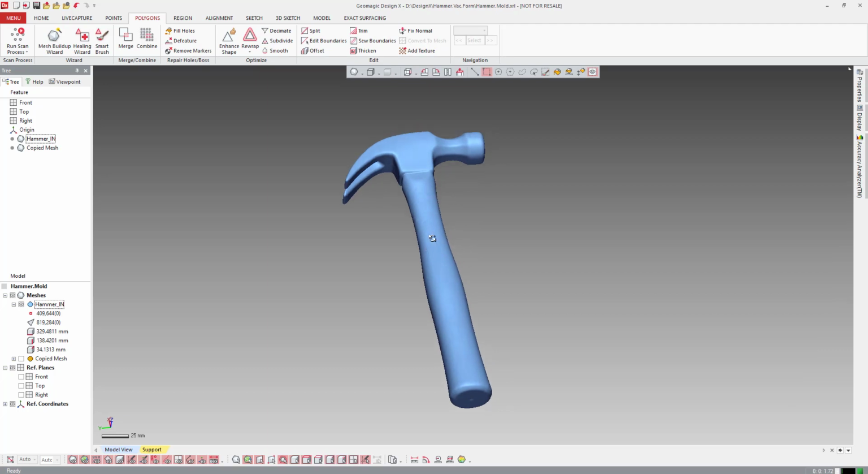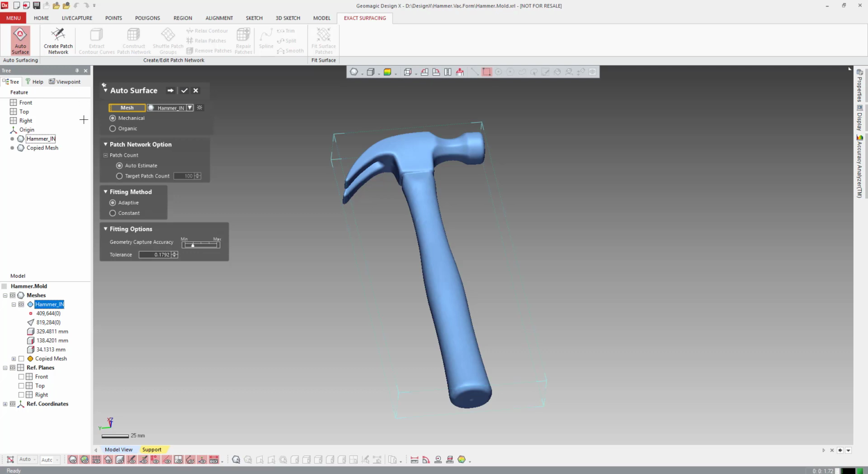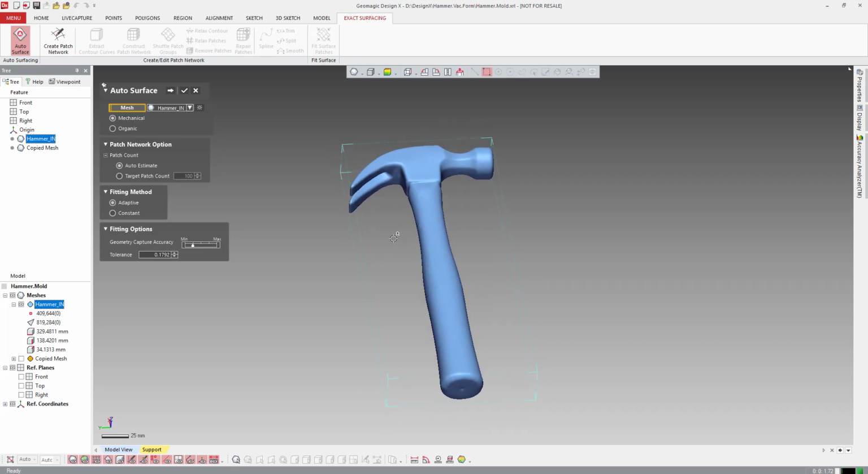But now that that's all clean, we can come into exact surfacing, and we're just going to hit auto surface on this guy. I'm going to pick more mechanical, just to get probably fewer patches. It's just more of a squared off algorithm on your patch count here. I'll let it auto estimate. I'm just going to do a constant fitting, and I'm going to go pretty loose on the capture accuracy here. It'll still be really, really close. I mean, we're within a couple of thousandths. We're good to go as far as that's concerned. I can hit next on this.